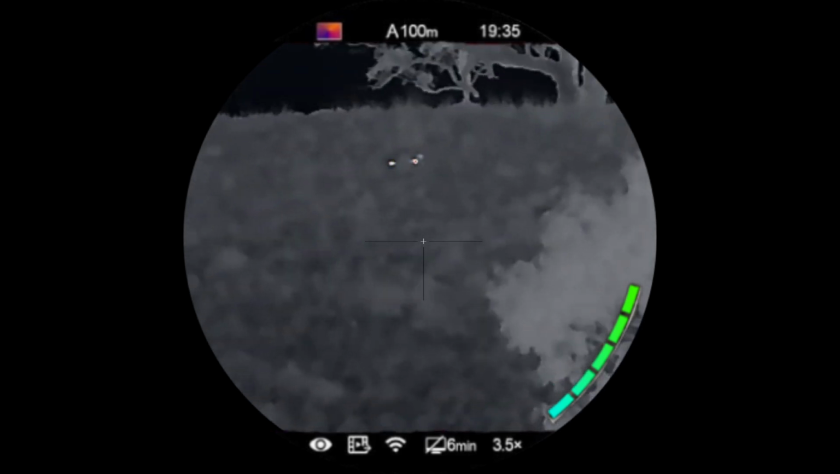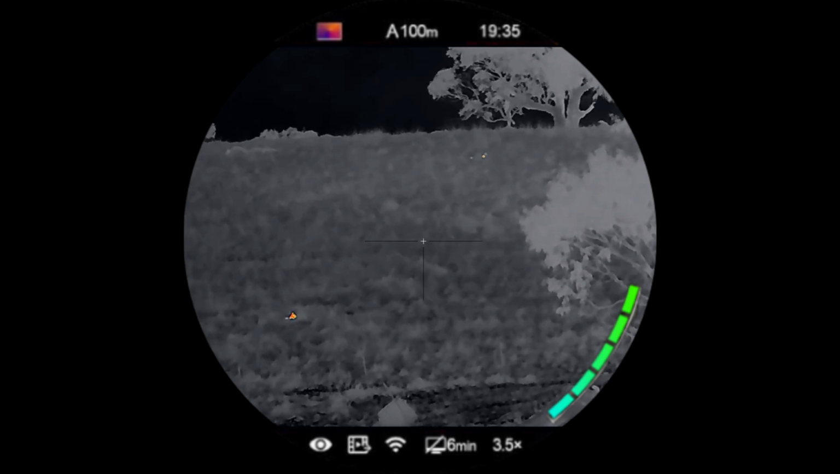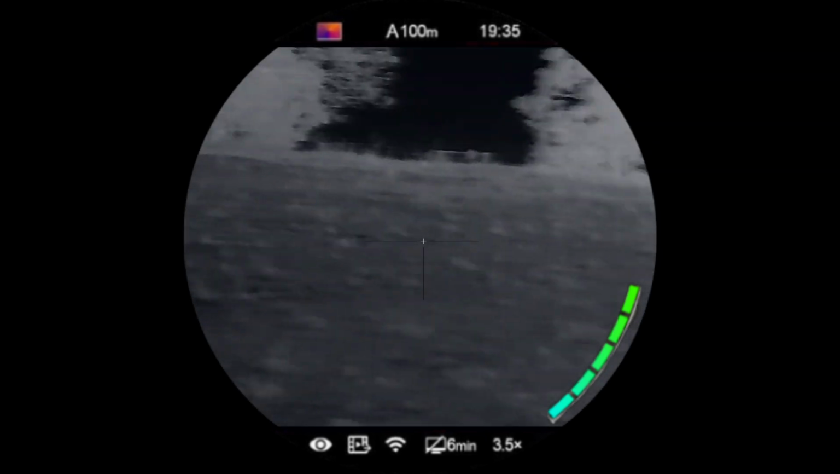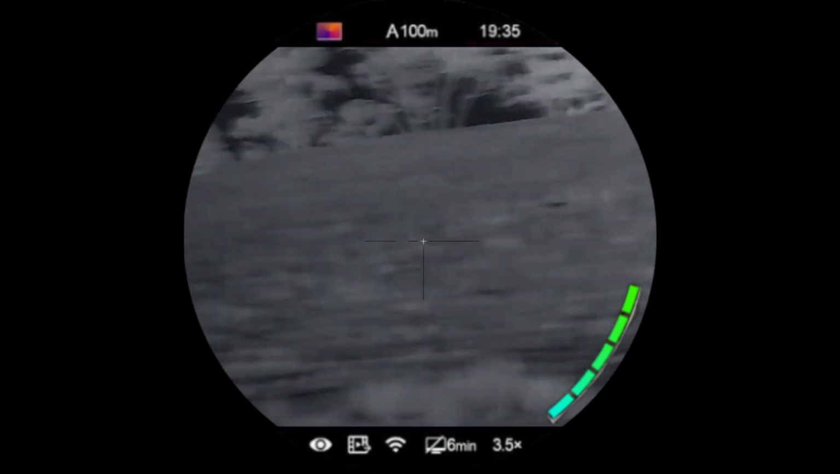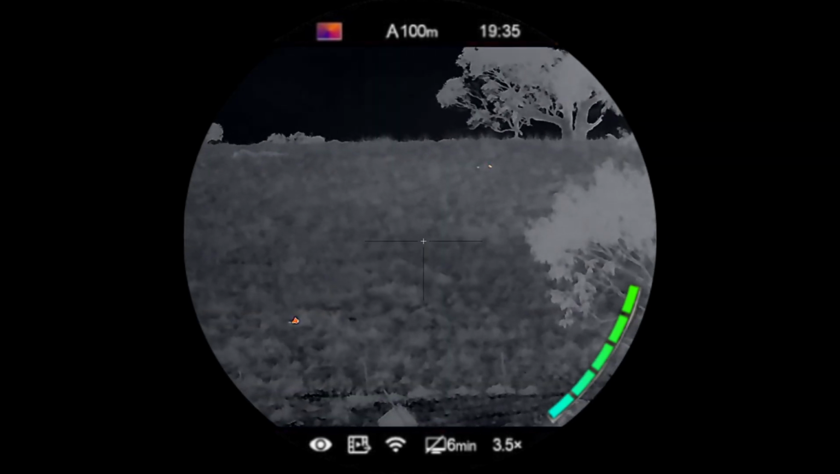Two for two. Nice. Just make sure there wasn't anything else around. Oh, it doesn't look like it. Alright, let's go get him.